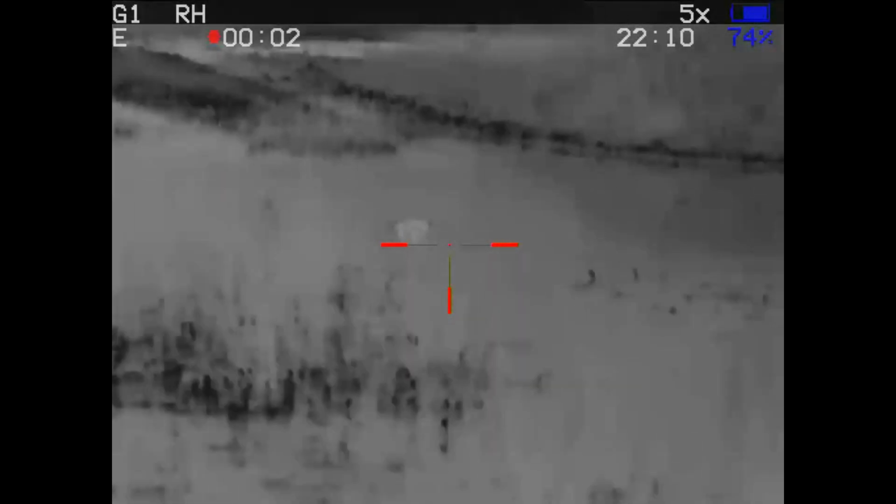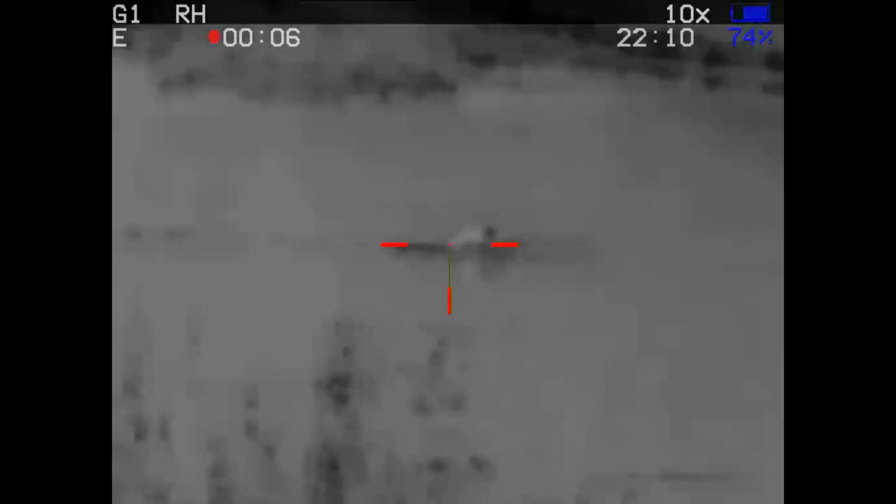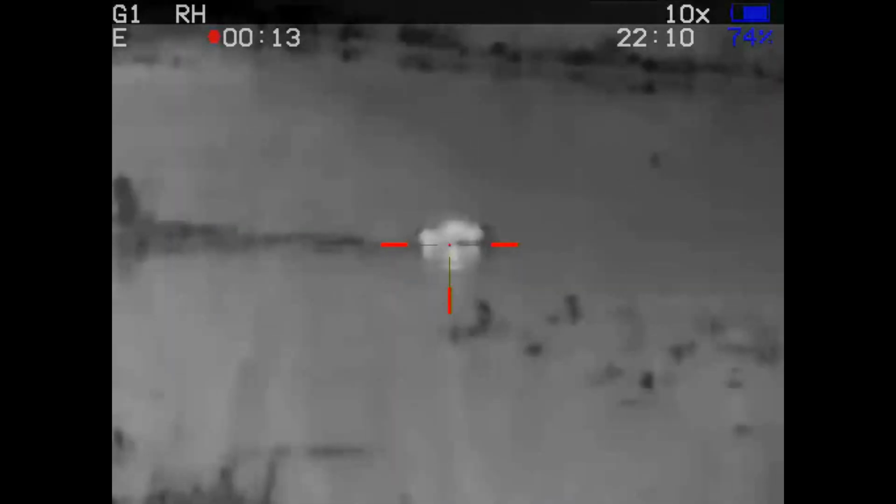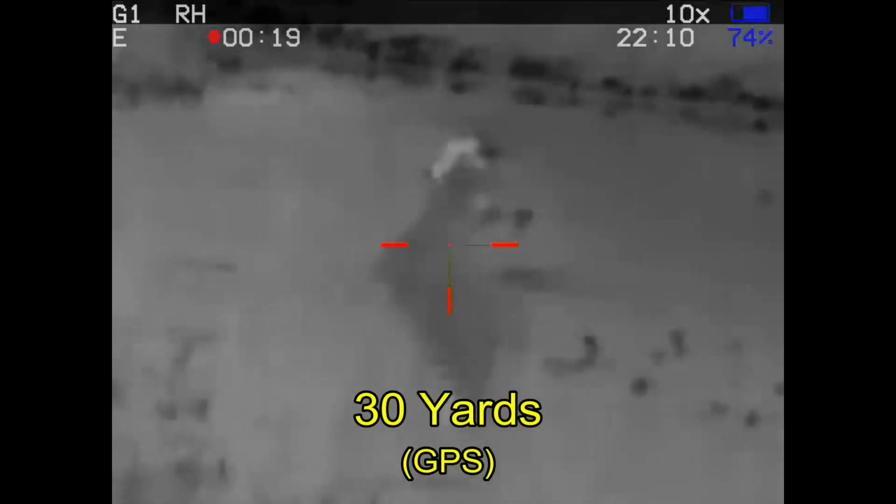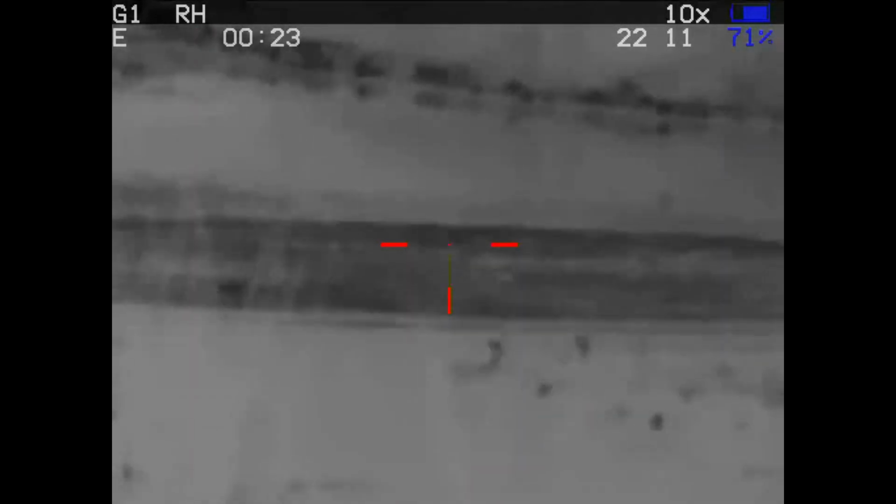And because I shot first on the last set of beavers, the landowner is going to be primary on this shot. I'm going to be the backup. You got him? He's standing up. And when the landowner's gun did not go off, I went ahead and shot.